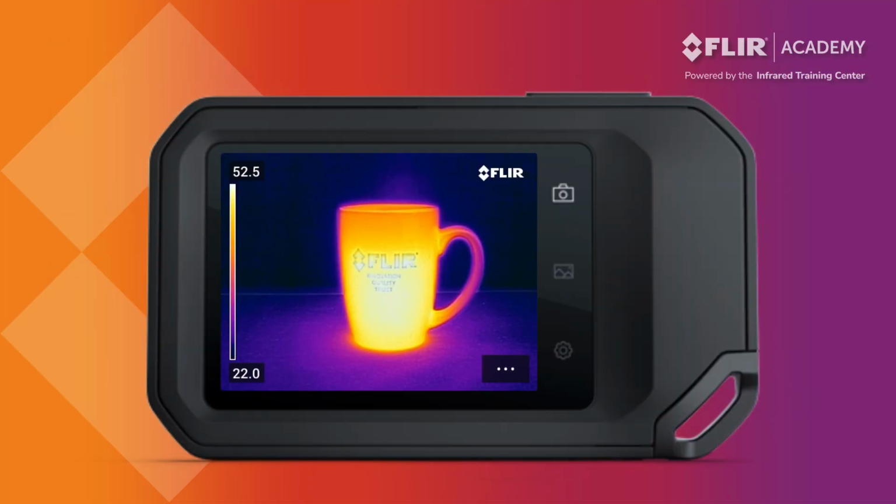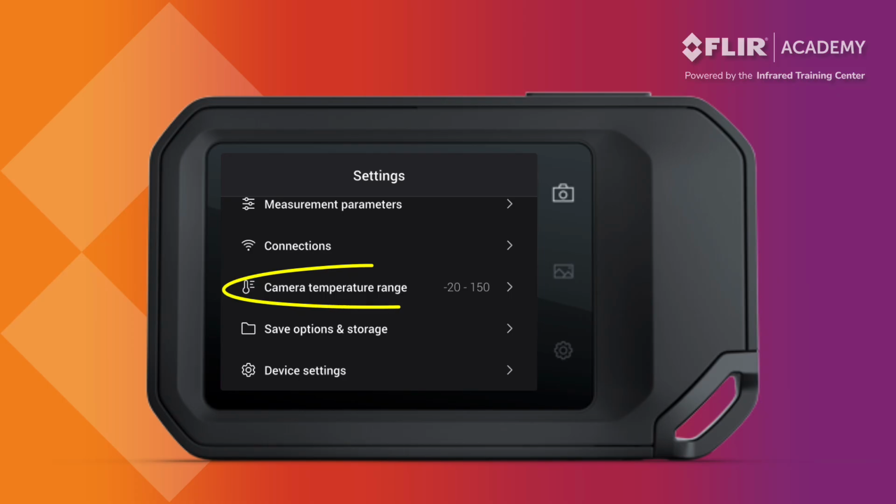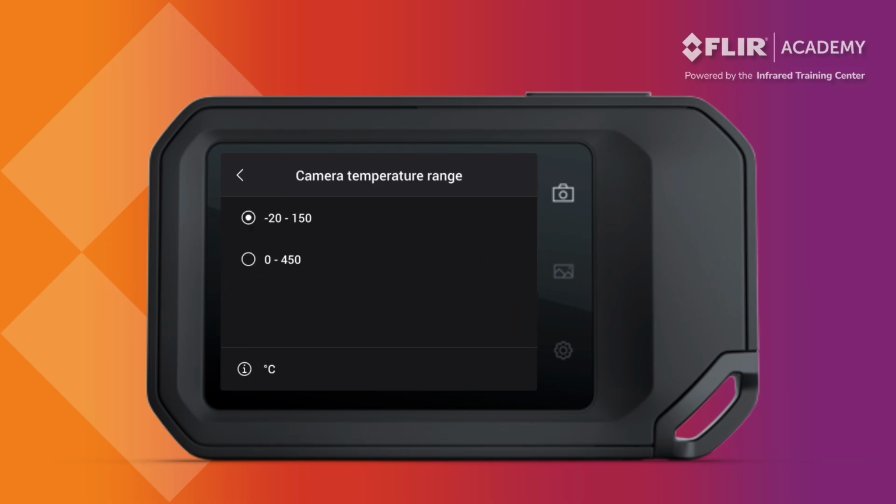To set the range, navigate to the Settings menu and select Camera Temperature Range. 2 options are displayed. Range 1 covers temperatures from -20 to 150 degrees Celsius, while Range 2 works from 0 to 450 degrees Celsius.